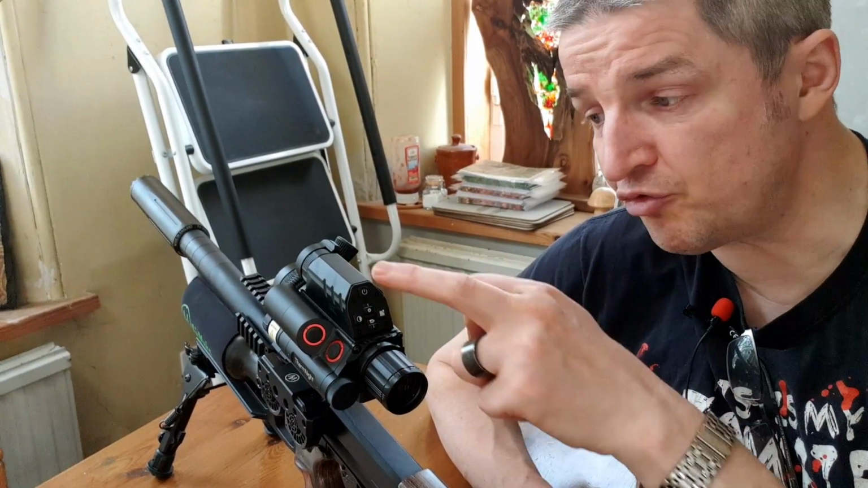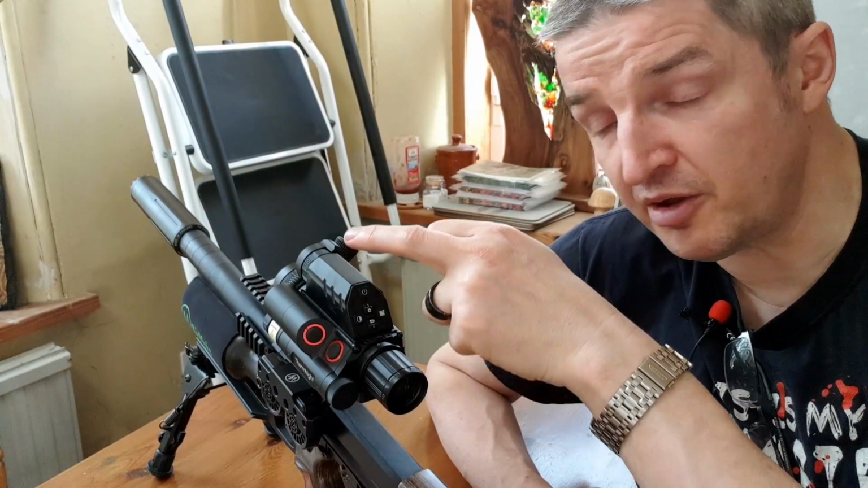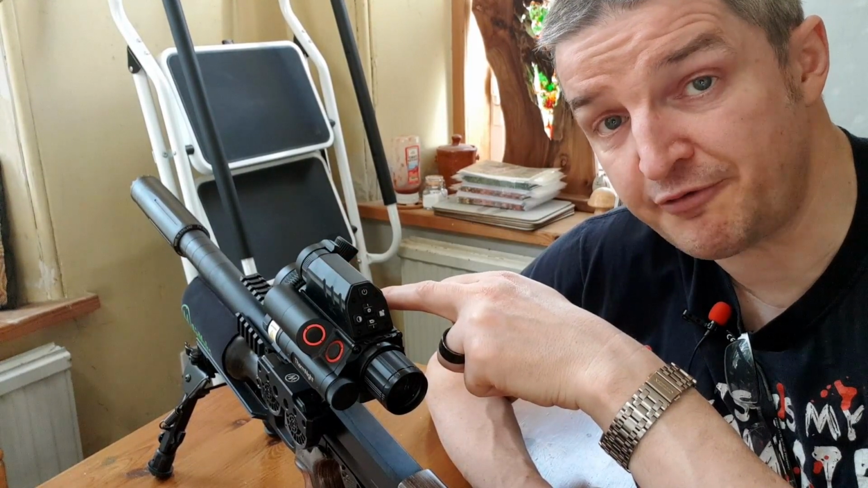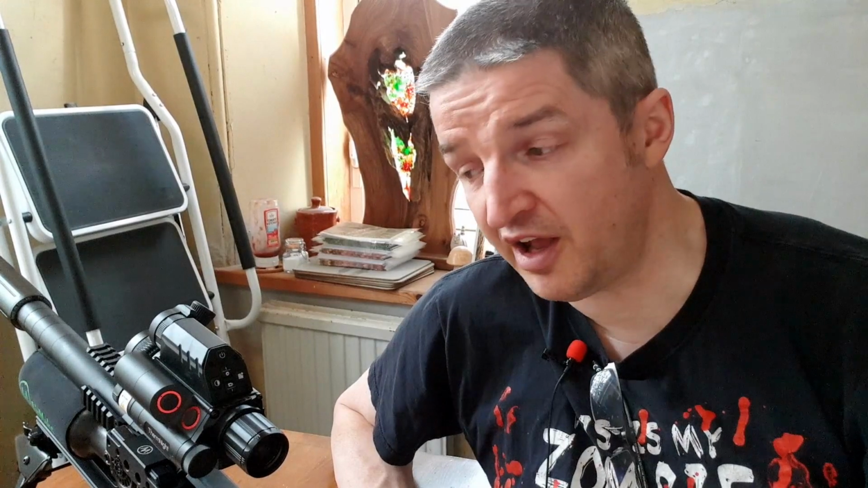The rangefinder works down to 4 meters, and both the day and night and thermal objective lenses focus down to 3 meters, which is brilliant. Let's get on to show you the testing I did, zeroing at 30 meters first, and then onto the rest of the ranges.